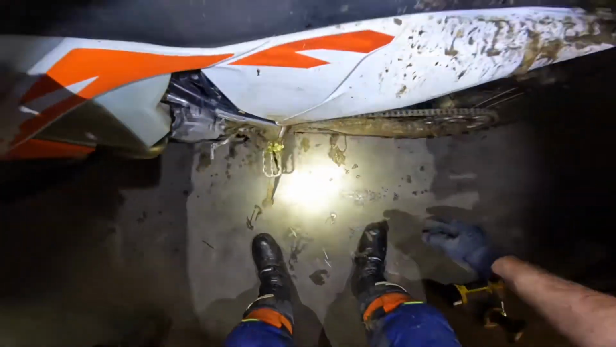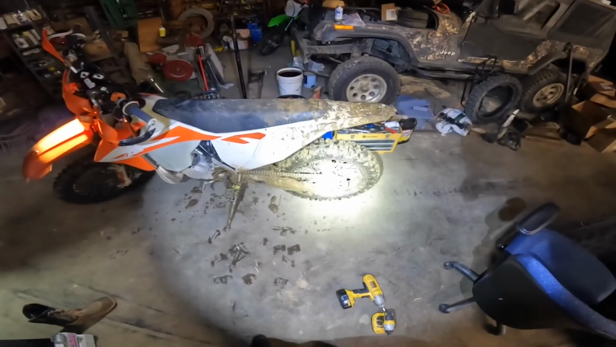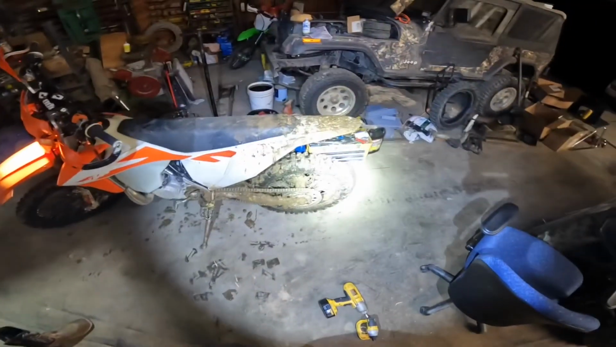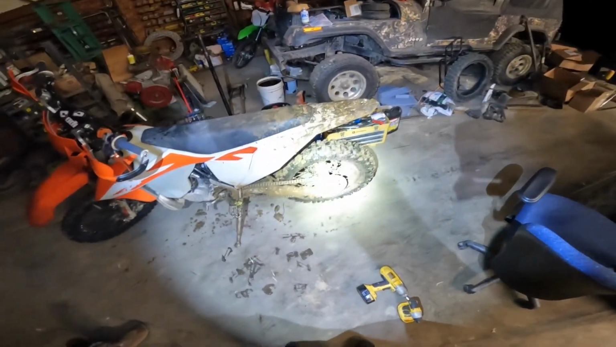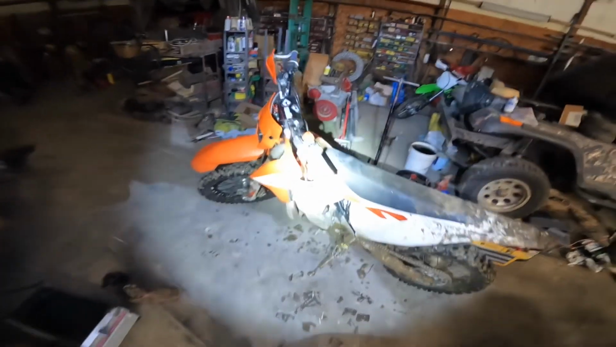Yeah, there's an idea of halfway how greasy it is out there right now. But it gets around pretty good for being in that. It was clean when I took it out. So we'll call that a success for the Saturday night ride.